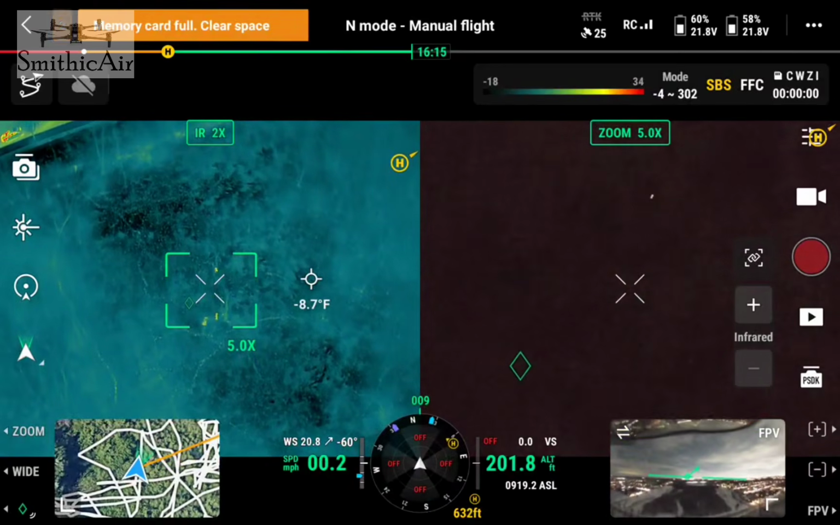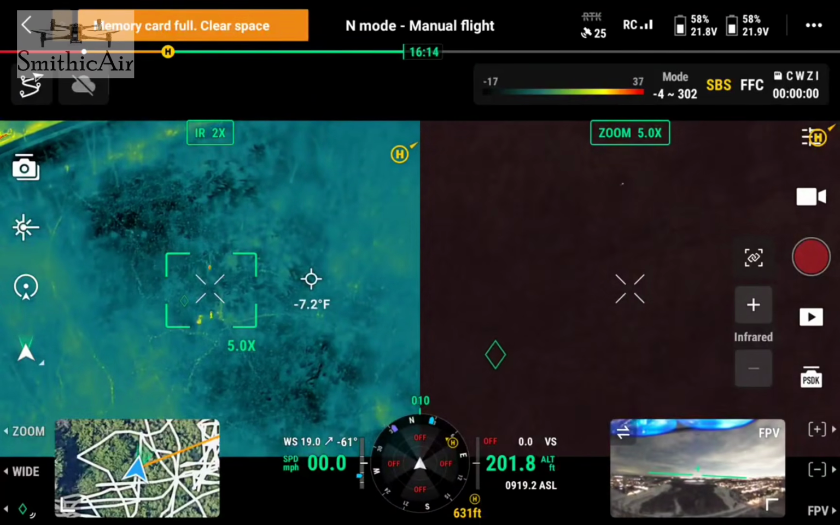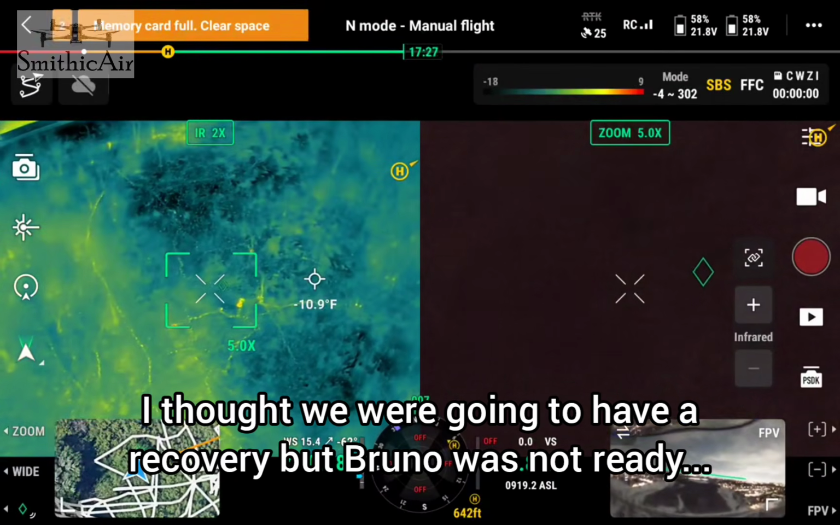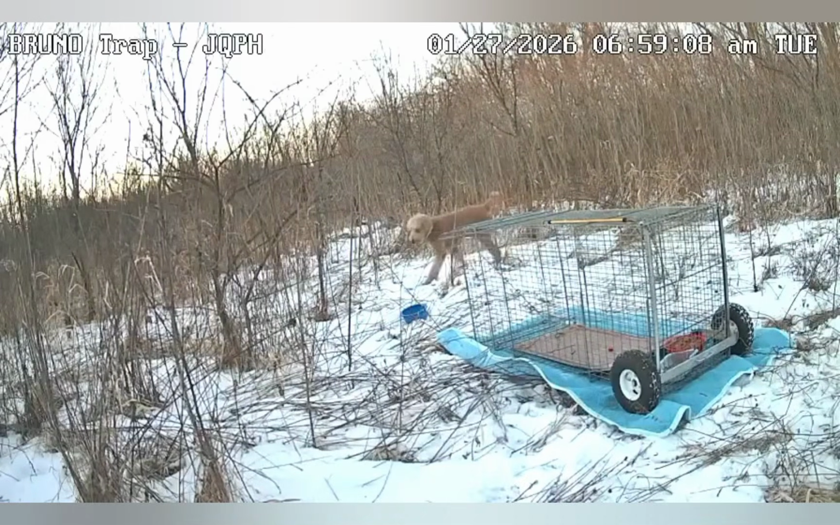So you can see the dog coming up and getting so close, and the owner could hear the collar, things hanging from the collar shaking around. So you can see, and then the dog turns and goes to the left. The dog did approach the cars from time to time.